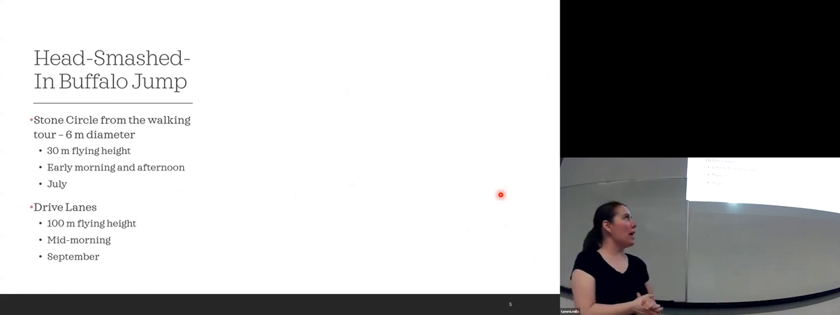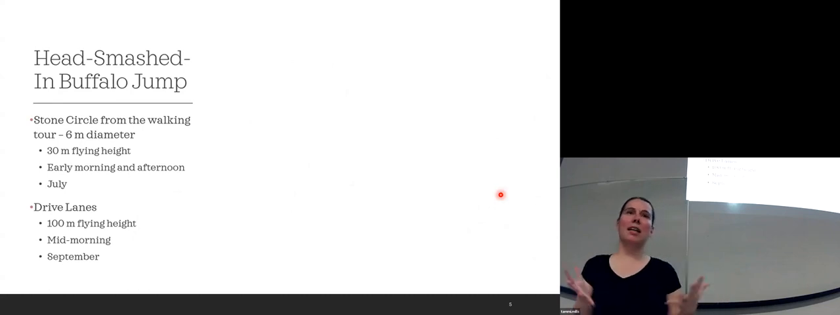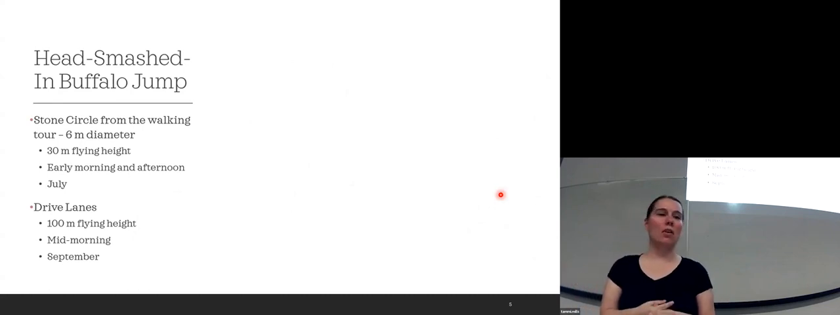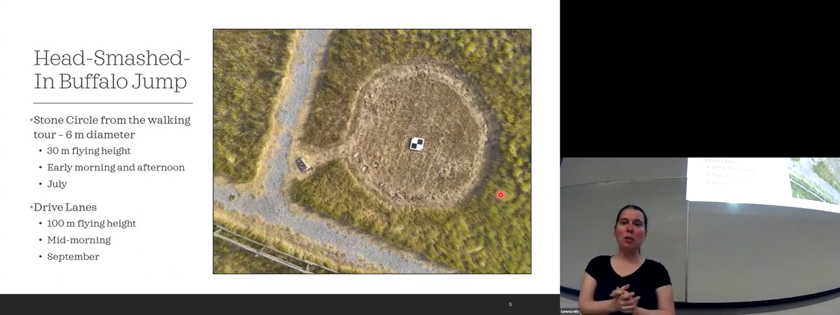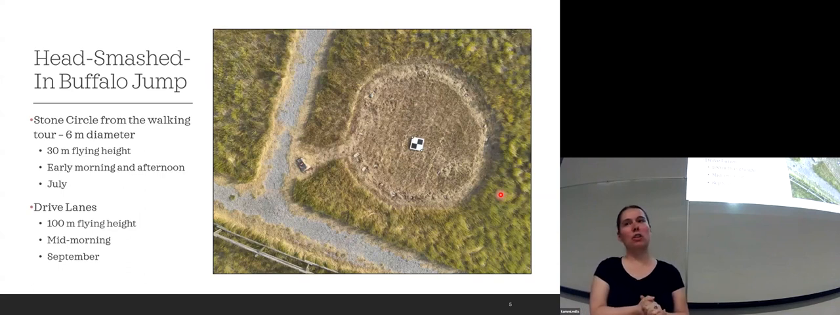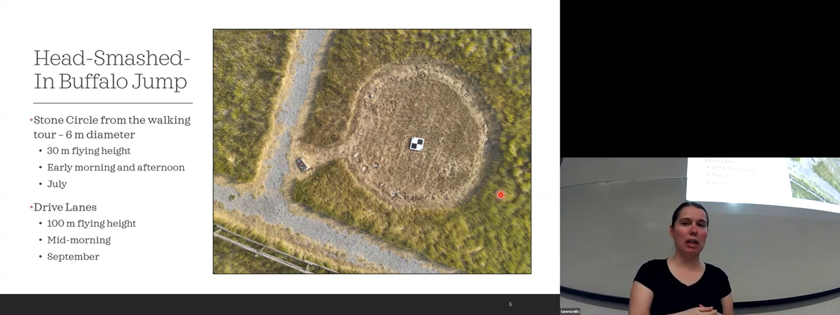So I'm going to first talk about Head-Smashed-In Buffalo Jump, because there is a nice stone circle along the walking tour that's approximately 6 meters in diameter. This image was taken in July, and they keep it nicely mowed, so it's a nice visual representation with just the regular imaging, the RGB imaging, as well as in the thermal.